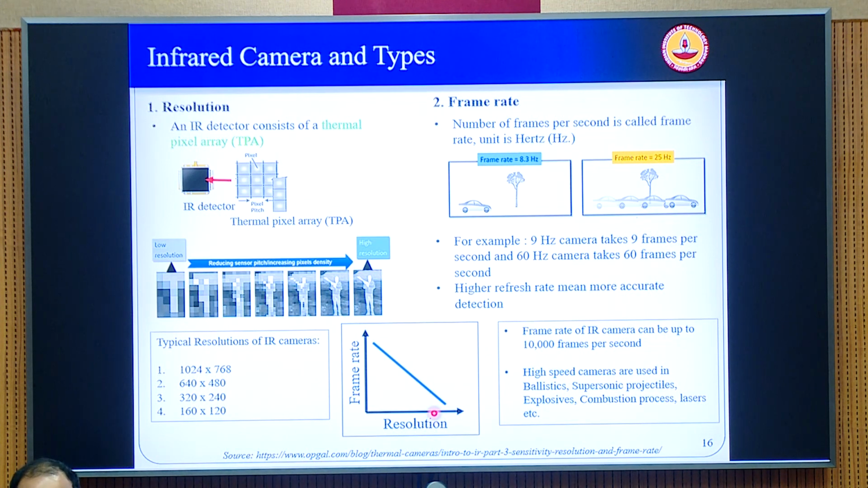Generally, if you look at the IR cameras, they will give you the typical frame rate corresponding to the full resolution. Suppose the full resolution is 1024 by 768, they will tell you the maximum frame rate corresponding to this full resolution could be something like 100 fps or 50 fps. And when you have a smaller window for the array, and you go to smaller and smaller resolution or array sizes, you can increase the frame rates correspondingly, and you can even go to 10,000 fps or 20,000 fps with the high speed cameras.